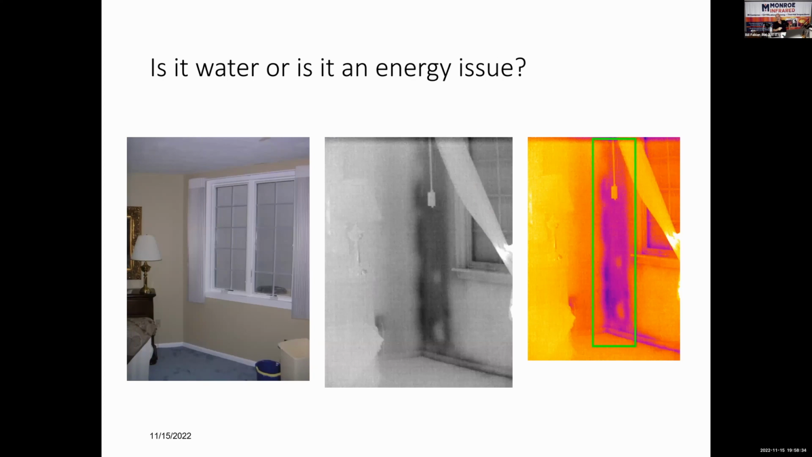But it doesn't matter that I've been doing infrared this many years. I can't look at that image and tell you that's water or that's air or that's missing insulation. You've got to use those tools to confirm or help you figure out what's going on.